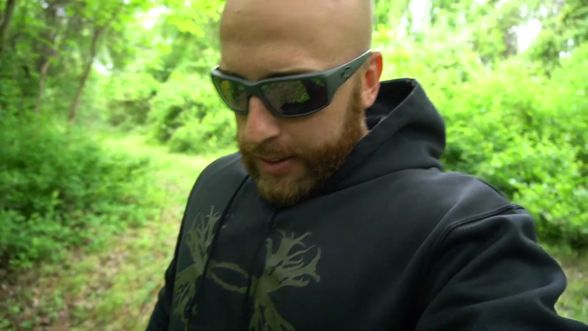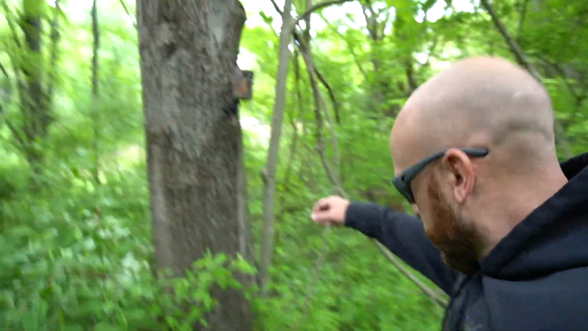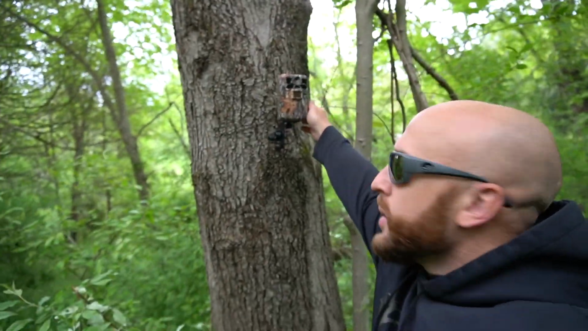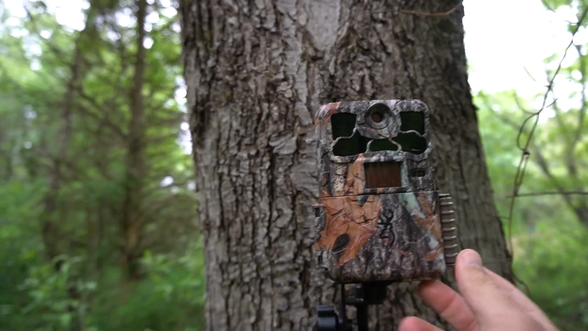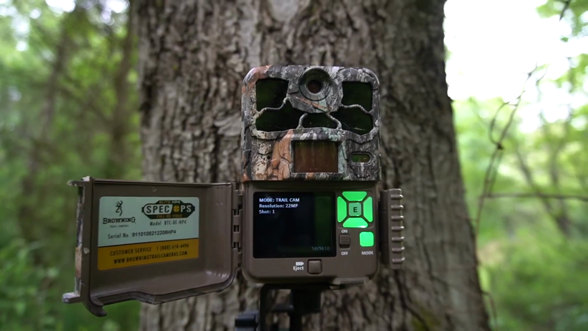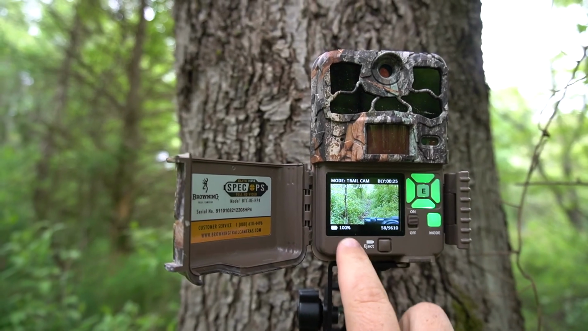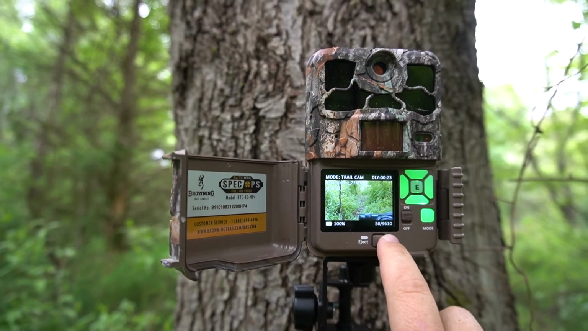Alright guys, we're back out at the Spec Ops Elite HP4. We're here for our second card pull. We set it on pictures last time, so let's see what we got. Alright guys, we still got 100% battery and it took 58 pictures, okay?